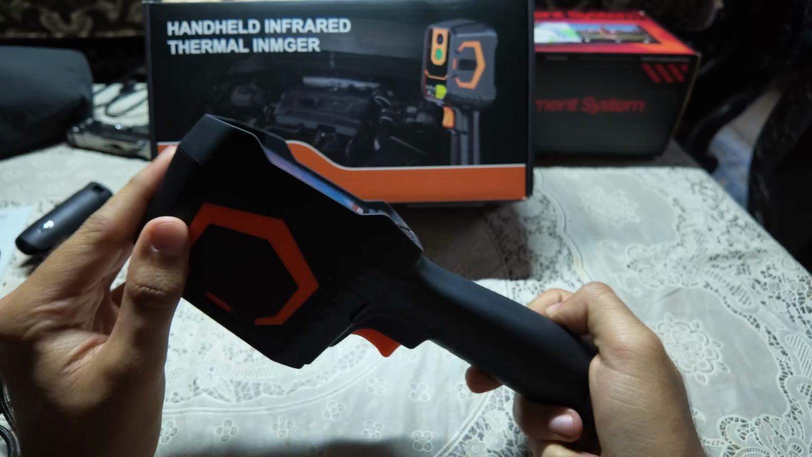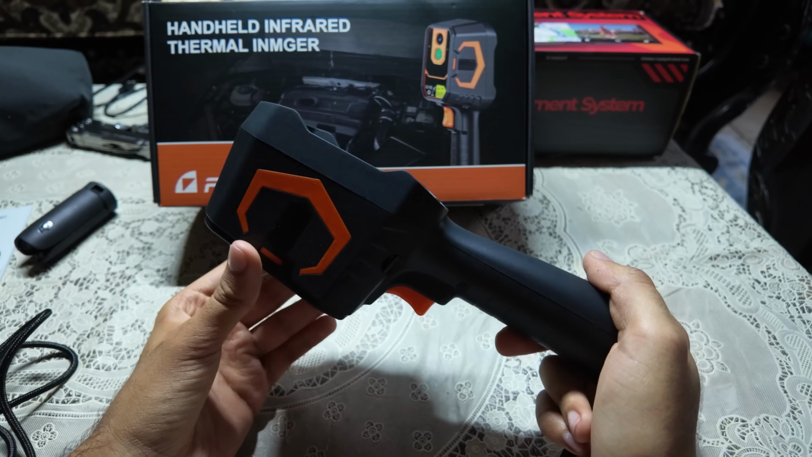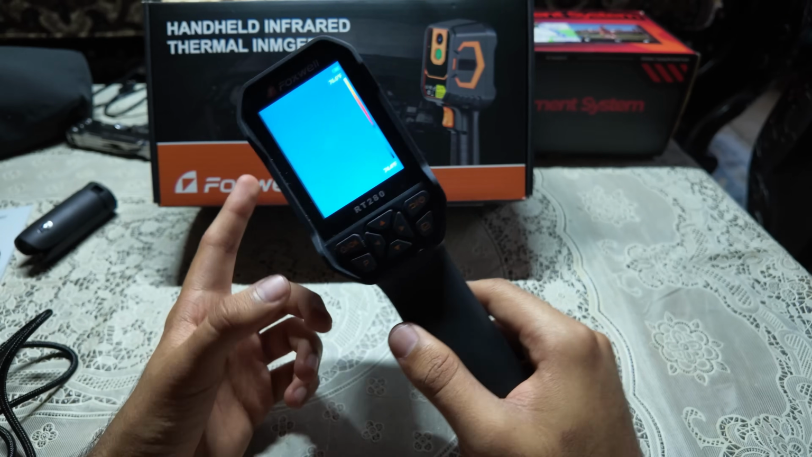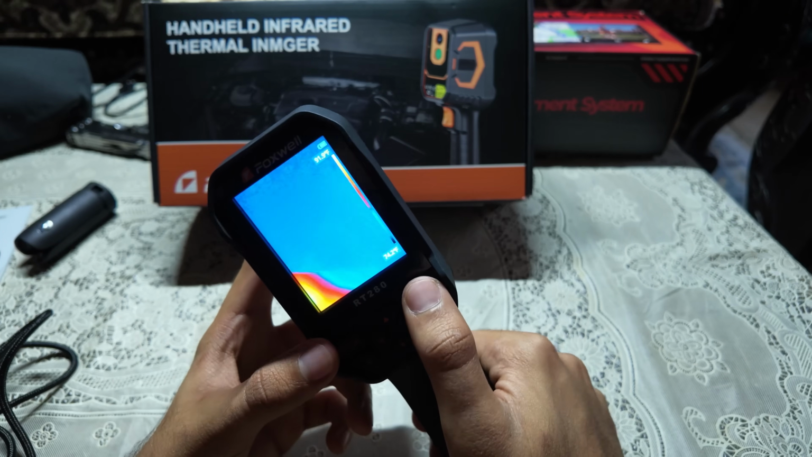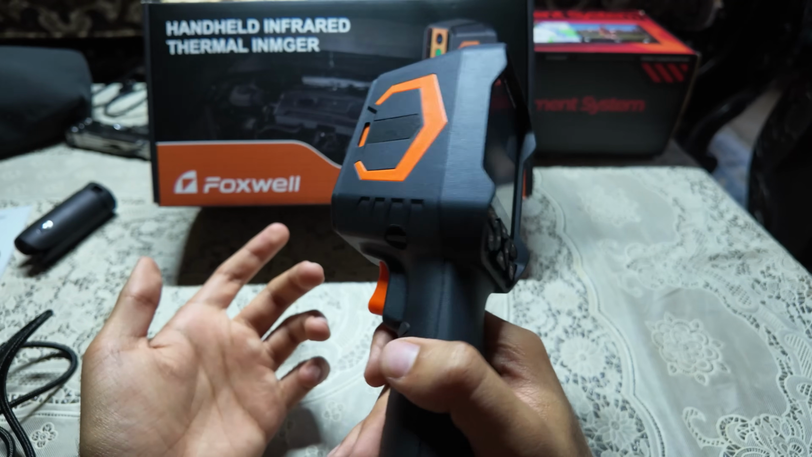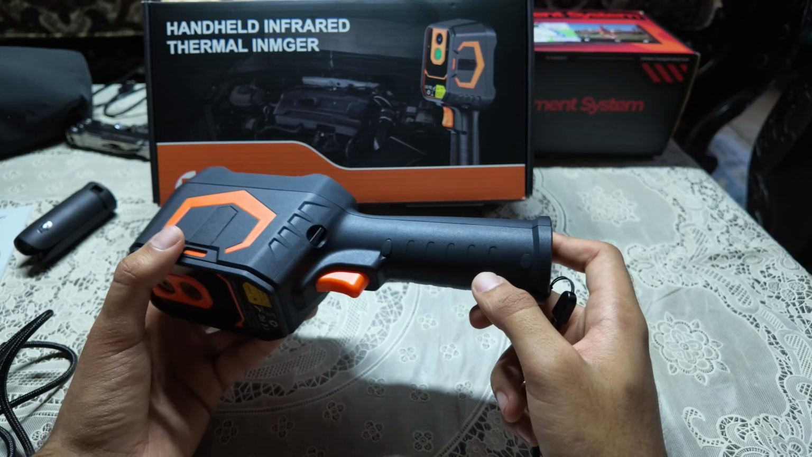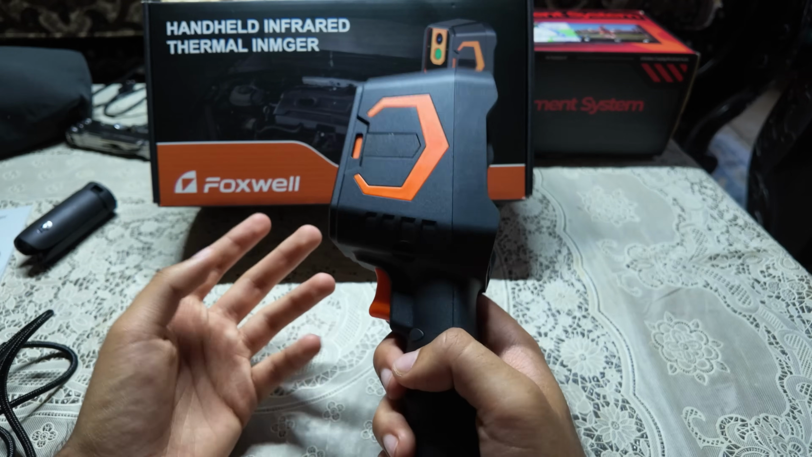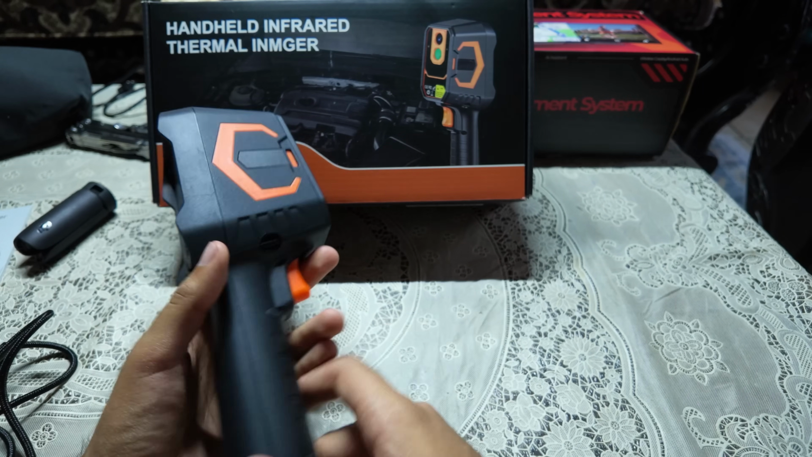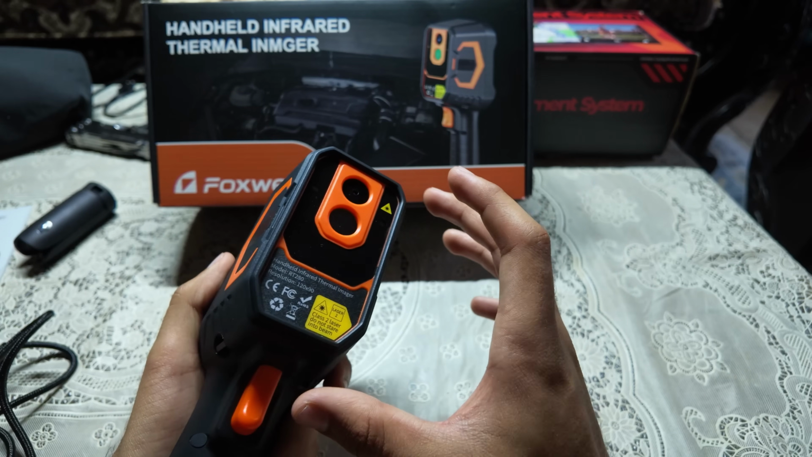And if you're someone out there in the field, like a mechanic or an HVAC technician, and you just want to find a quick leak or you want a precise measurement, I will 100% recommend this, because for the price point, you can currently pick this up from Amazon for around 159 bucks. And for that price point, we get a really good deal out of this. This is basically a professional, high quality tool. It's not those cheap plasticky ones that you get for around 50 bucks.